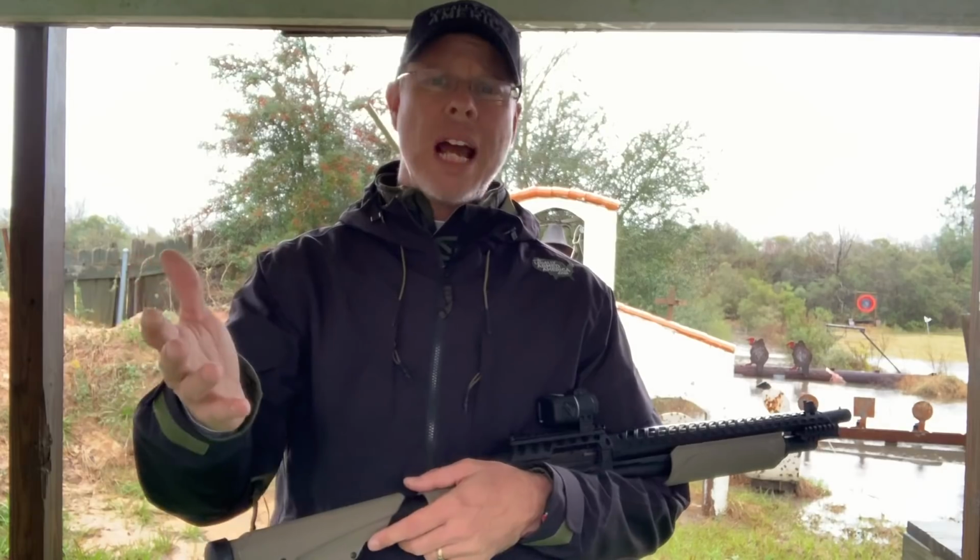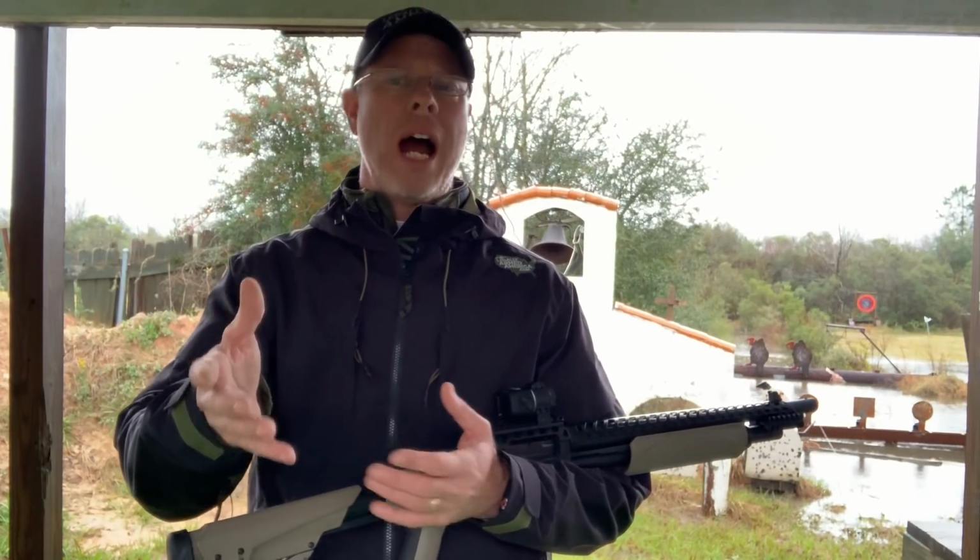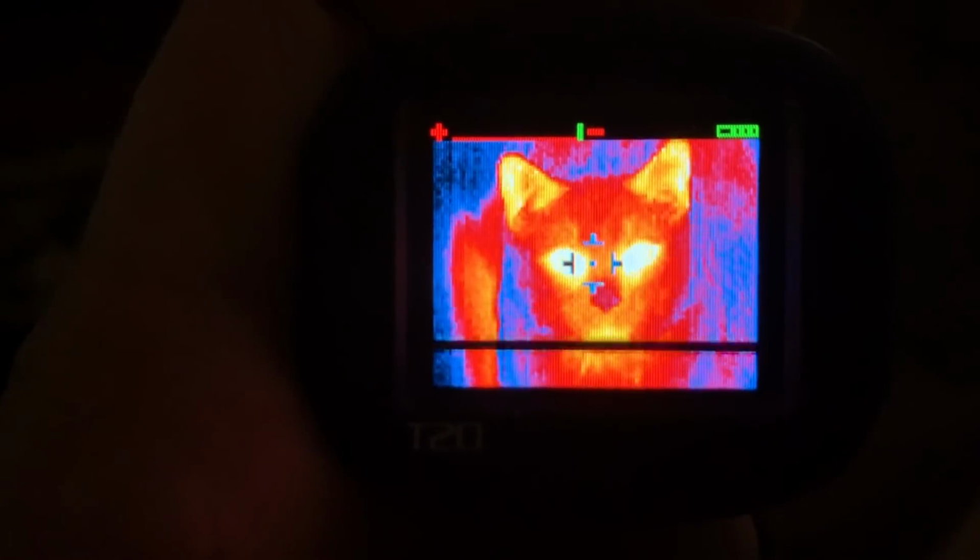Nighttime, because temperatures are typically cooler and body temperature is usually the hottest thing out there and everything else is cooler, is usually the best time to do it. But as you can see, I can pick up these varmints in my house very, very easily. I have one sitting on a chair here. I have one over here sitting in another chair.